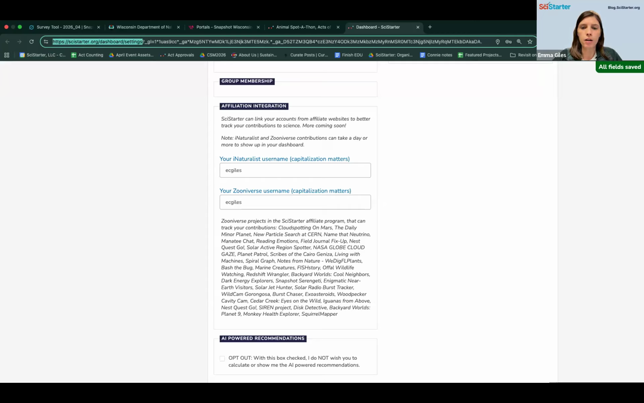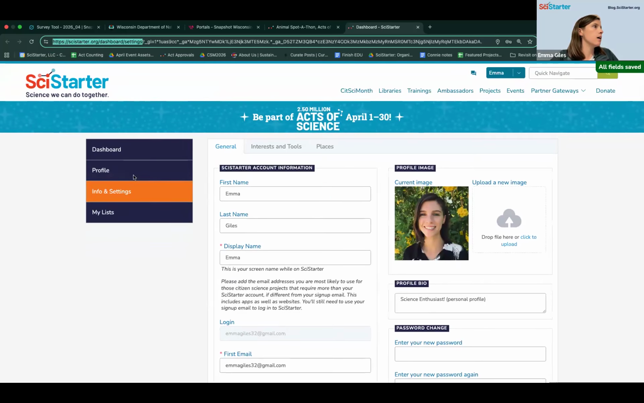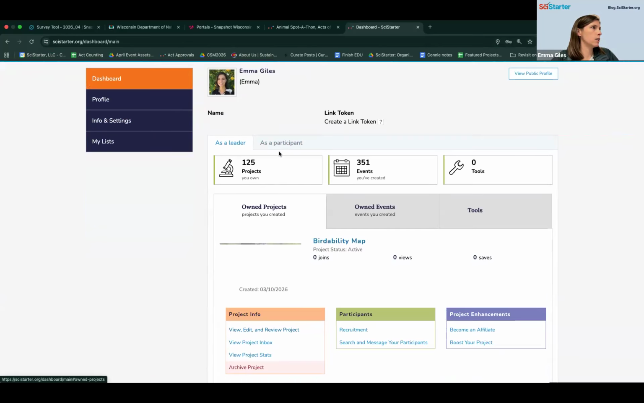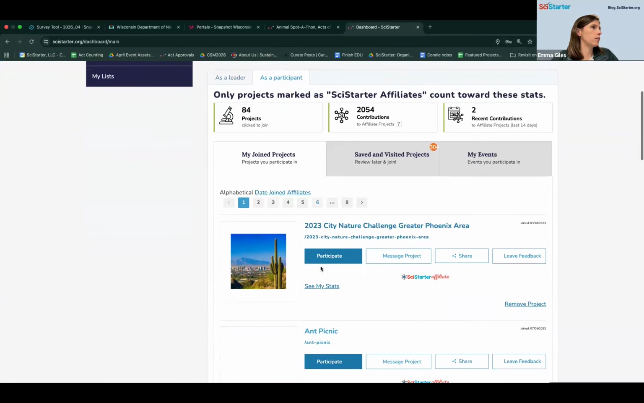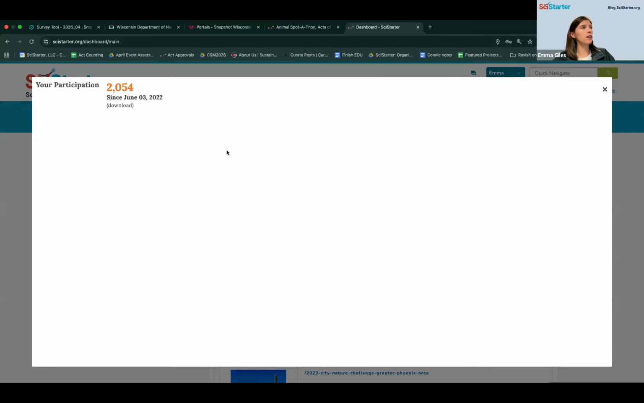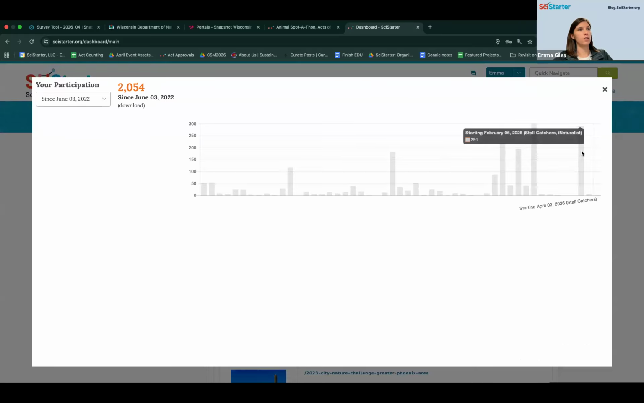How will we see our progress from Zooniverse in the SciStarter dashboard? I will show you mine, although I'm a part of a lot of events, so it might take a moment. As a participant, here we go. You'll see it here. If I click on contributions, I can see my work over time. For example, on February 6th, 2026, my Stall Catchers and iNaturalist game was on at 291.